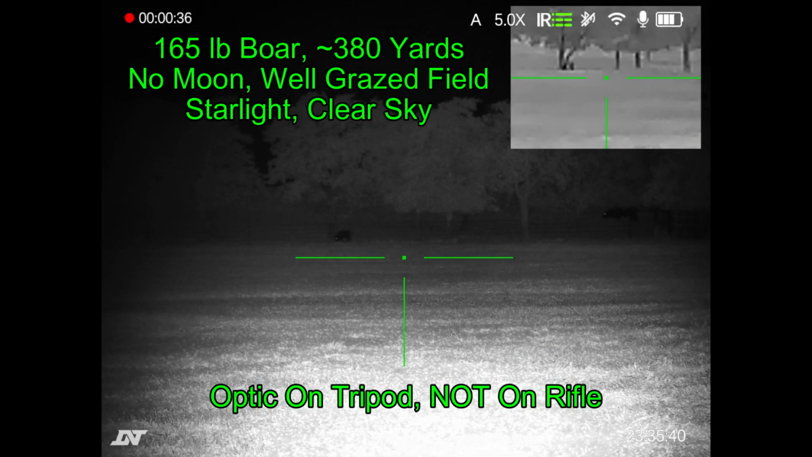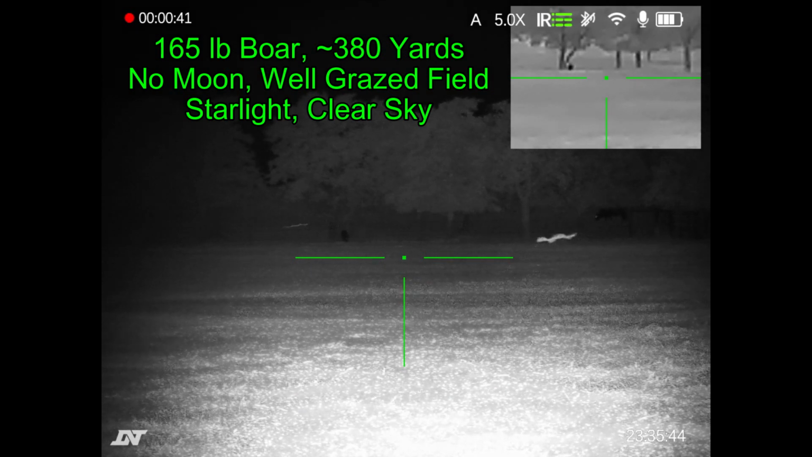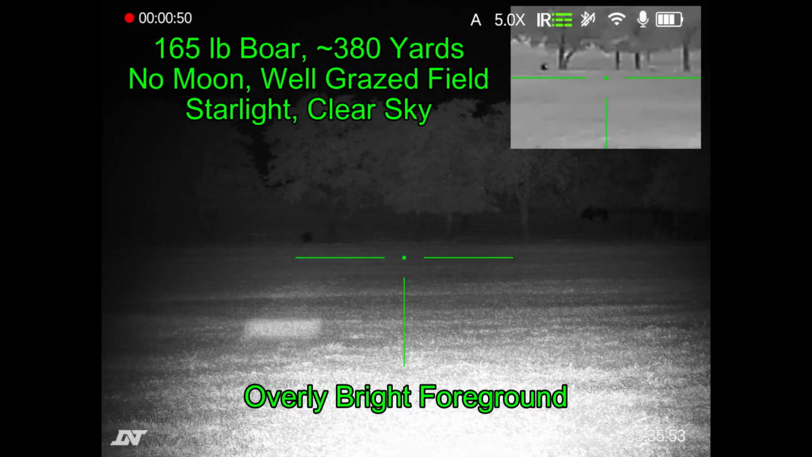In this segment you've got a 165-pound hog out there at about 380 yards, and it's a little bit harder to see because of the overly illuminated foreground. It's way too bright, but you can see the hog, and if I would have zoomed in, I could have taken a shot at that hog.